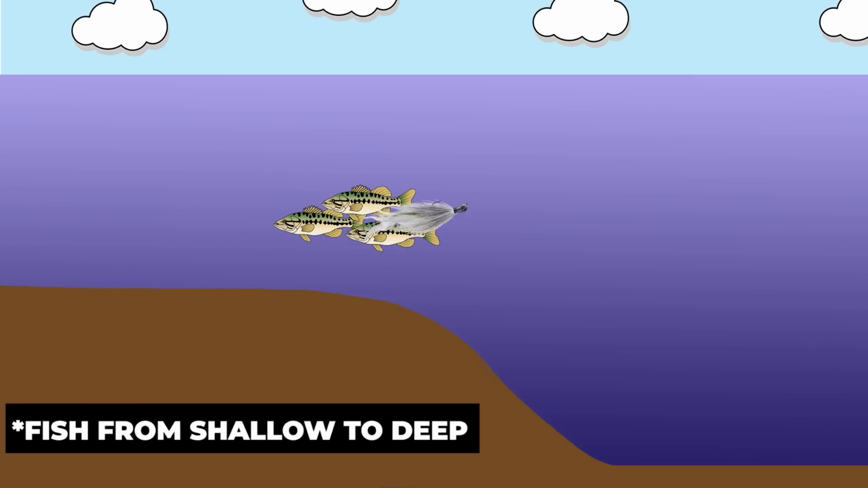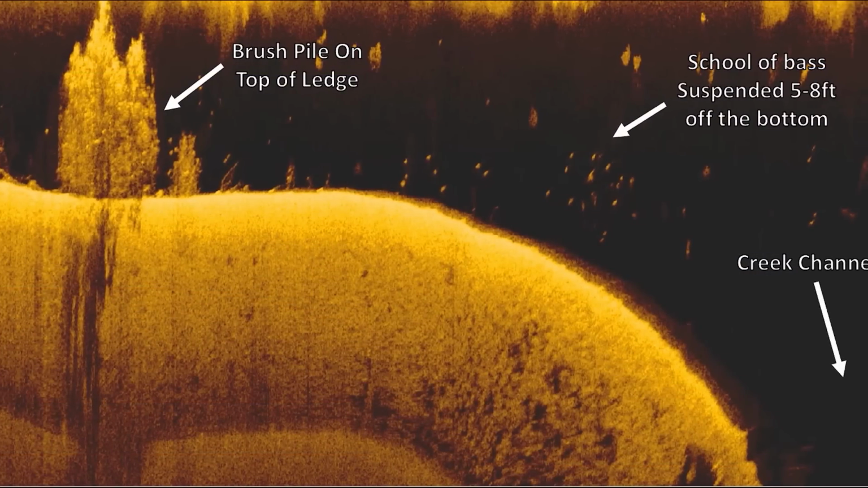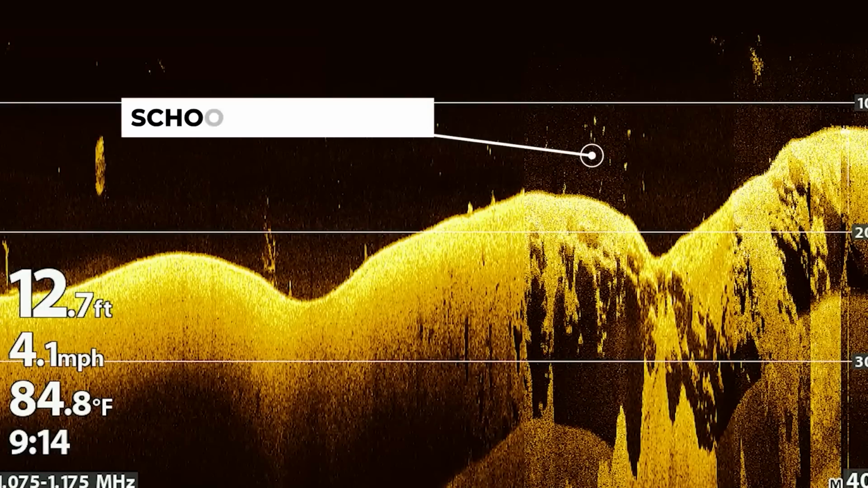Most of the time I'm targeting fish that are related to some type of cover or structure, whether that is bass that are setting up on the lip of a ledge or on a hump or on a point. A lot of these fish might be suspended above the ledge or just off the ledge or above the point, but they're related to the point. They're not just randomly swimming around on shad. And I think that's one of the keys to catching fish on a hair jig.